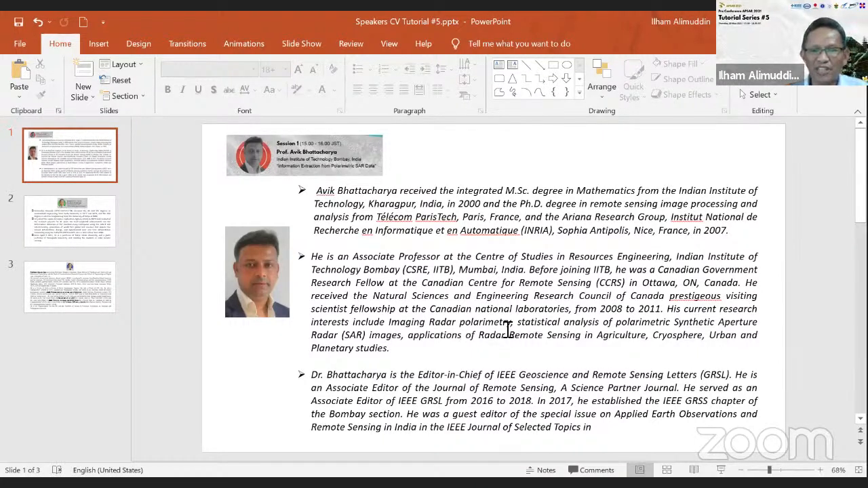He is an associate professor at the Centre of Studies in Resources Engineering, IITB. This sounds similar to ITB. It's the Indian Institute of Technology Bombay in Mumbai, India. Before joining IITB, he was a Canadian government research fellow at the Canadian Centre for Remote Sensing in Ottawa. So as you can see from his CV, he has been in France and in Ottawa, Canada. He received the Natural Sciences and Engineering Research Council of Canada prestigious visiting scientist fellowship at the Canadian National Laboratories.